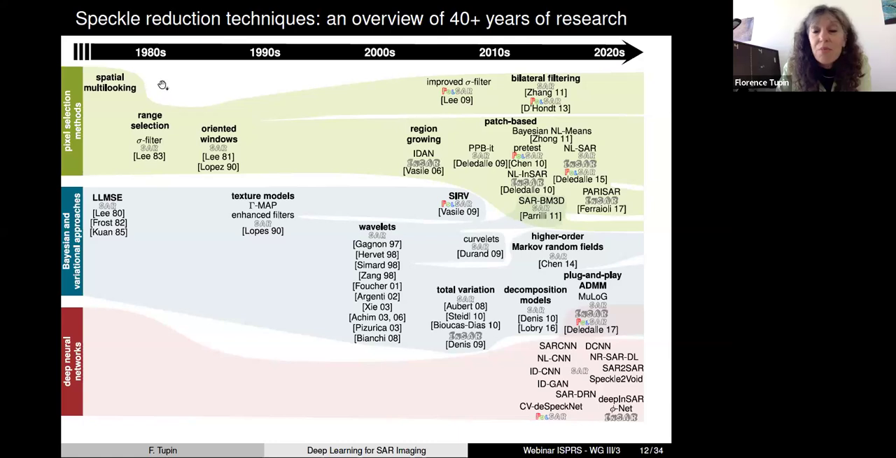And when you are doing multi-looking, you are just doing some pixel selection, usually just choosing the closest pixels in a small neighborhood around the considered pixel. Later, people tried to do better selection, for instance, using selection based on patch comparison, which was a little bit more efficient. But anyway, all these methods are based on pixel selection.